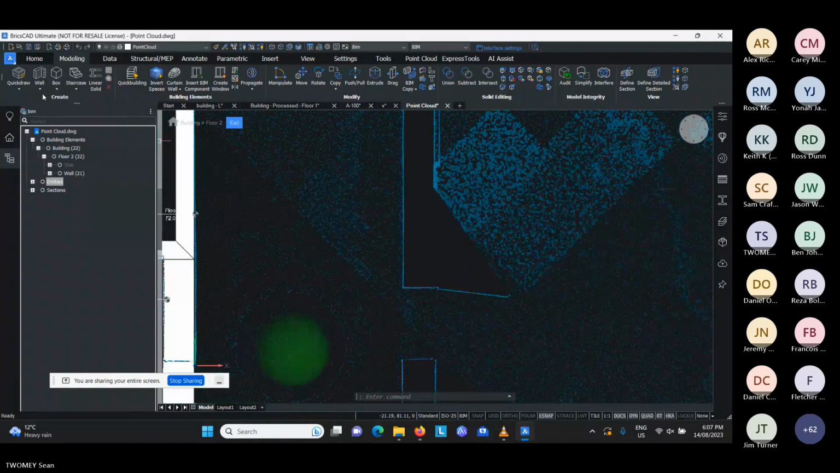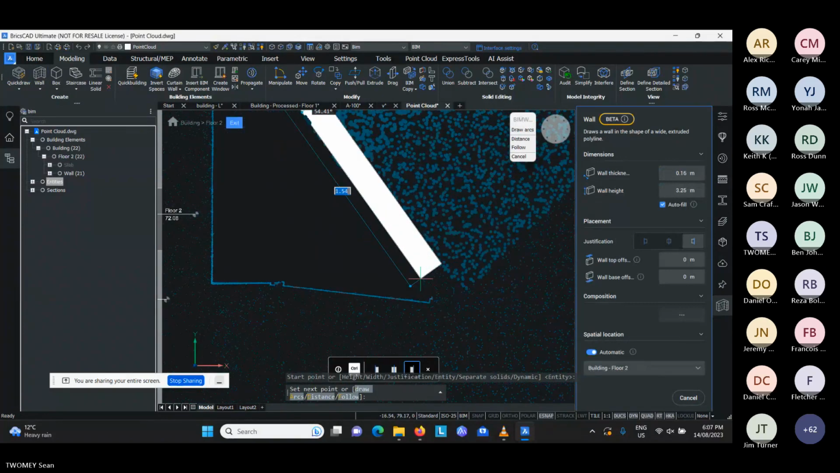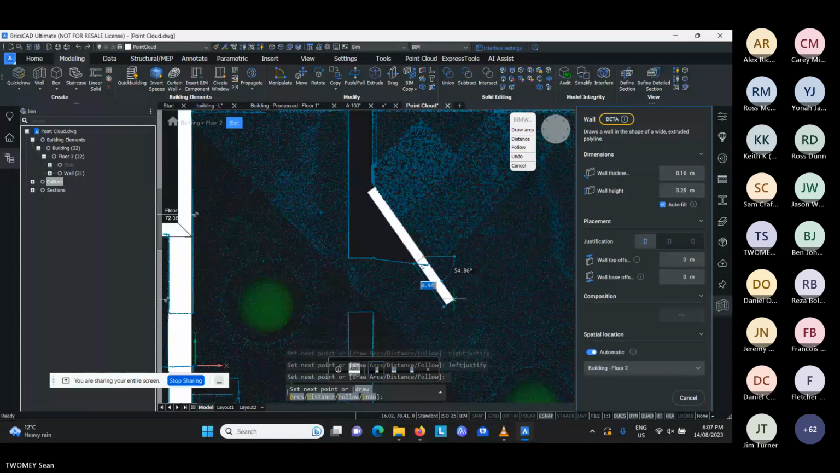You can also click on, so I was doing the quick wall command. There's also a standard BIM wall command. And when you run this, you give it the thickness and the height. And if I now snap to the point cloud again, as I'm doing this, if I press the control key, it will go left, right, or center as a justification point. So you can draw non-orthogonal walls any way you want with this command.